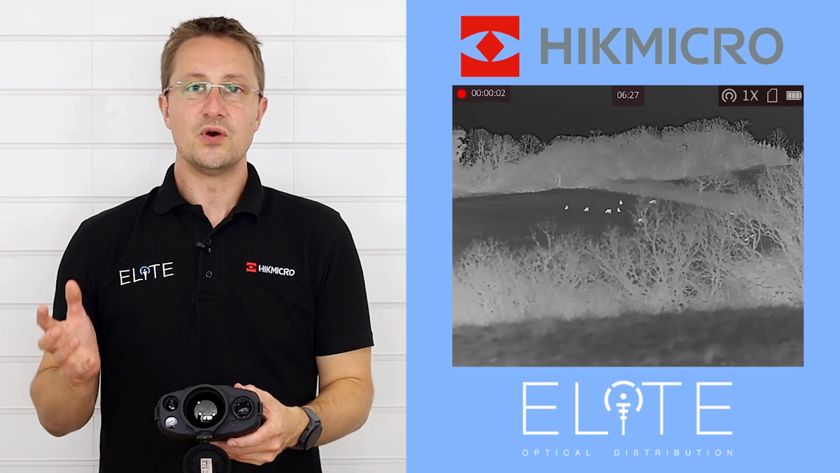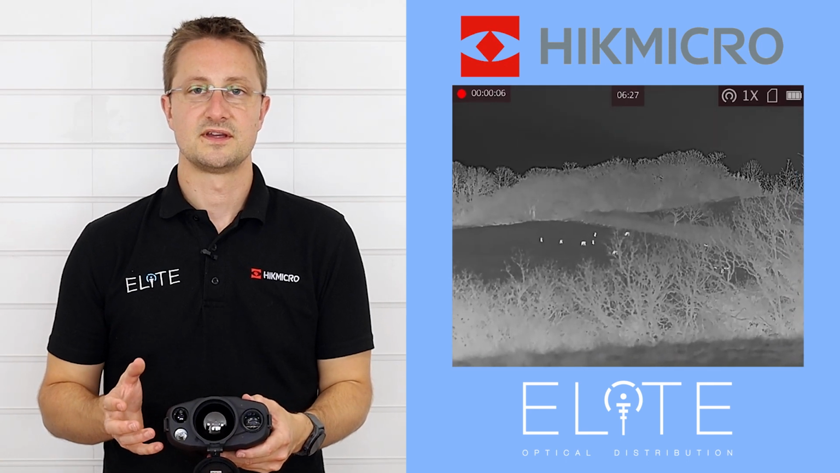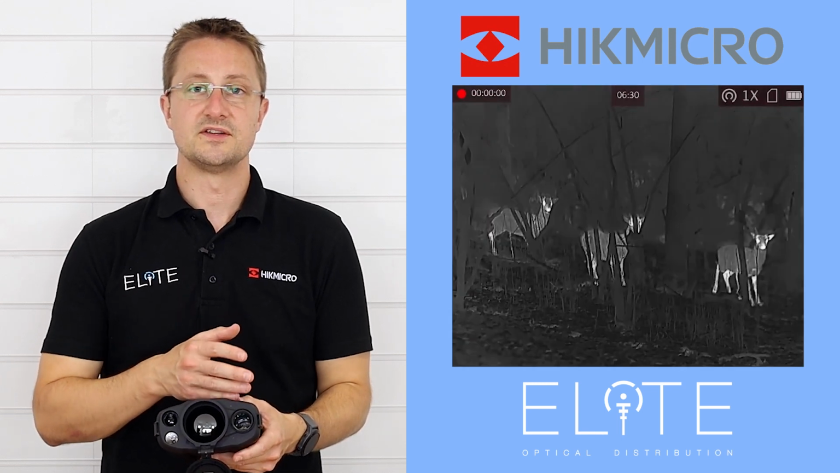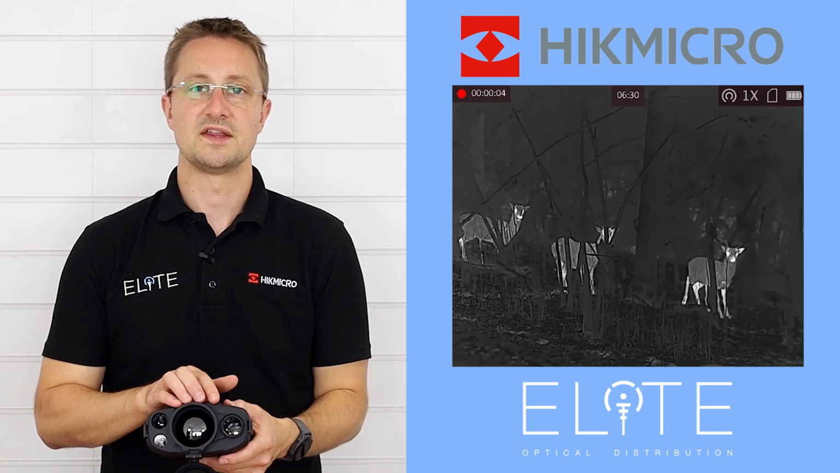The Raptor offers all 4 of the same thermal channels that you get in the other HIKMICRO products. You then have the additional optical channel, which is either in day or night mode, and then the fusion channel, which combines the 2 cameras together.